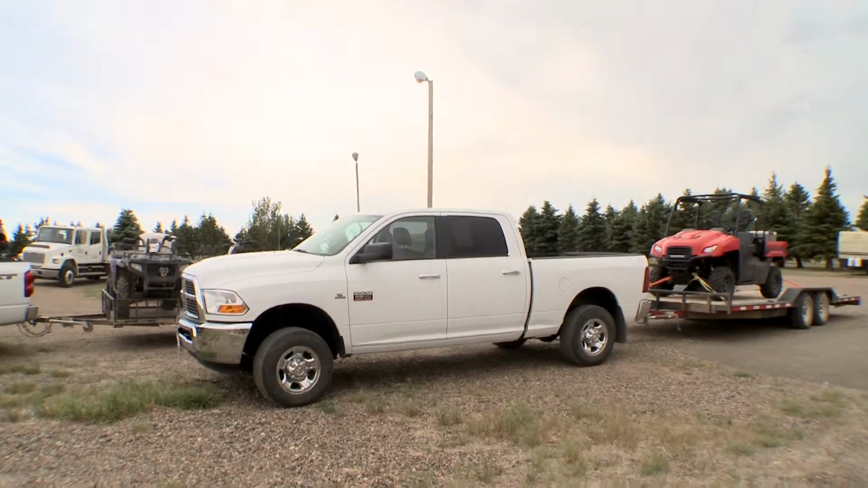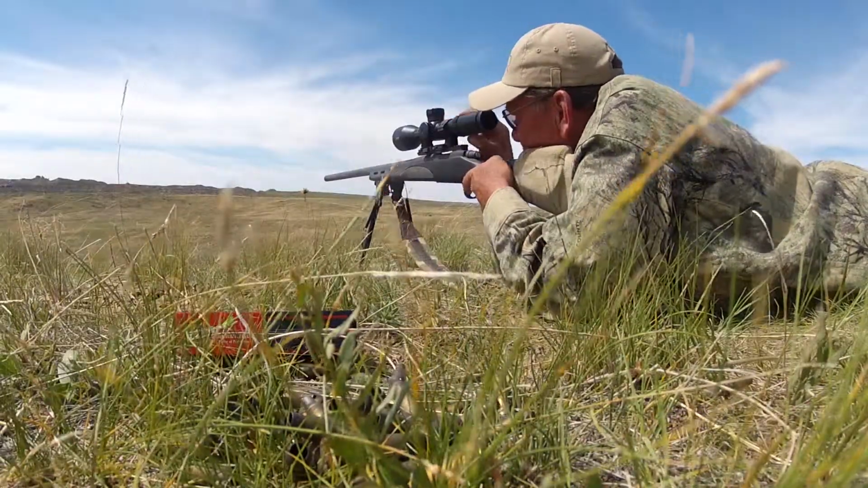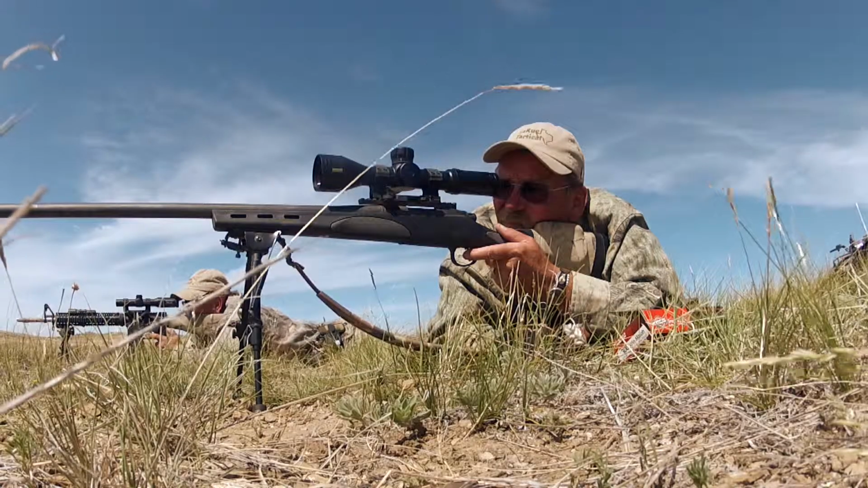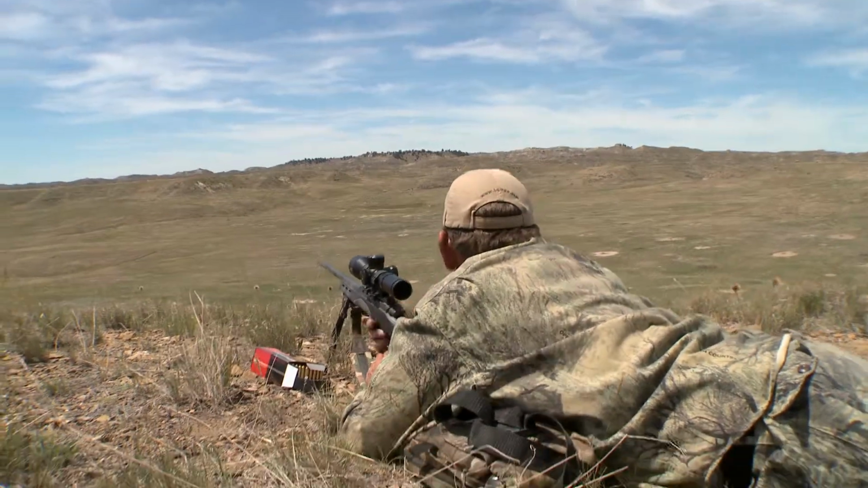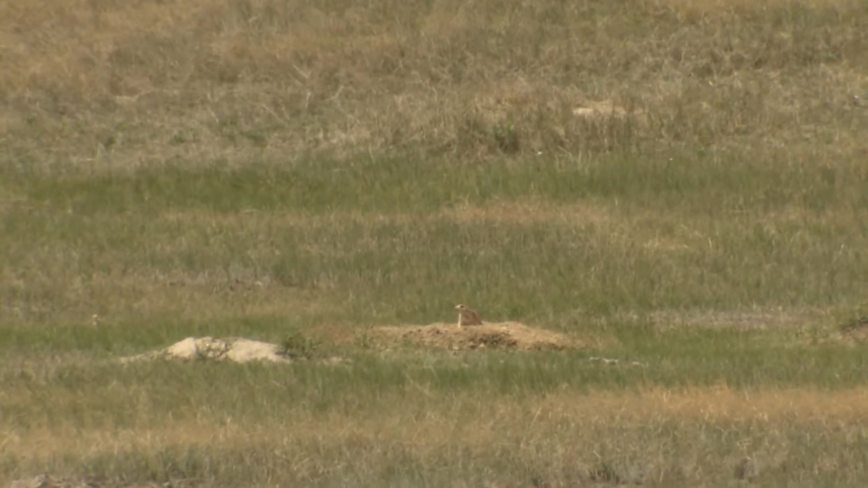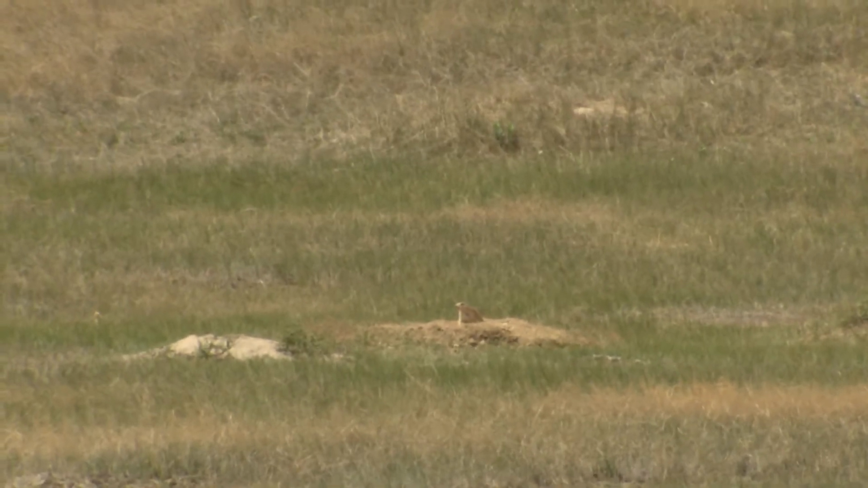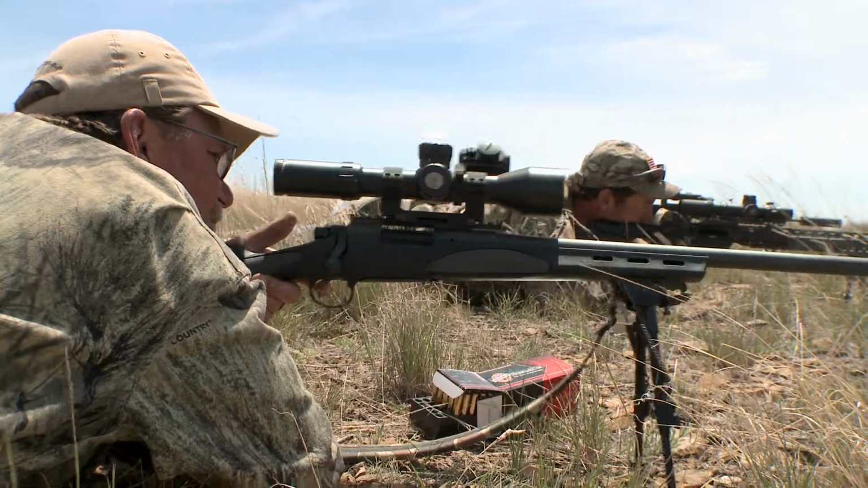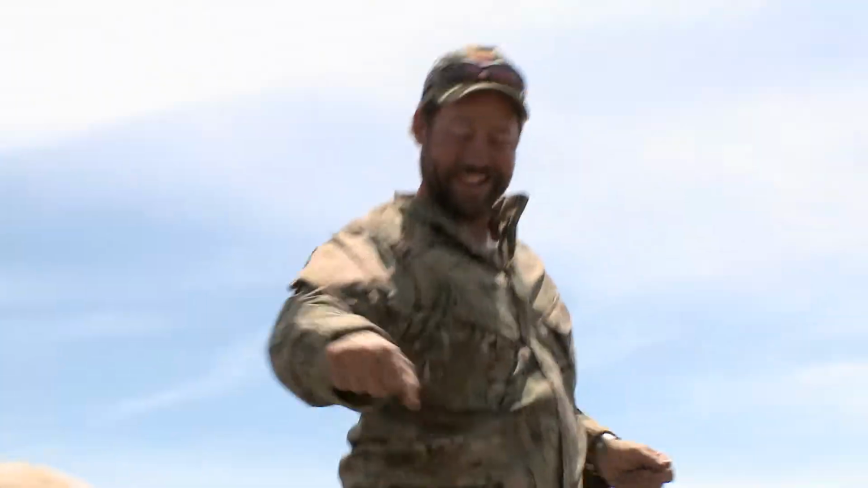He pulled my scope off, put this other scope on, we zeroed it, and then he took it off, put my old scope back on, and we came out here today prairie dog hunting again. 5, 4, 3. All right, find one and then talk us onto it. All right, 0.5, winds directly in your face, zero value. Go ahead and take the shot when you're ready. Oh, smoked it. There you go.